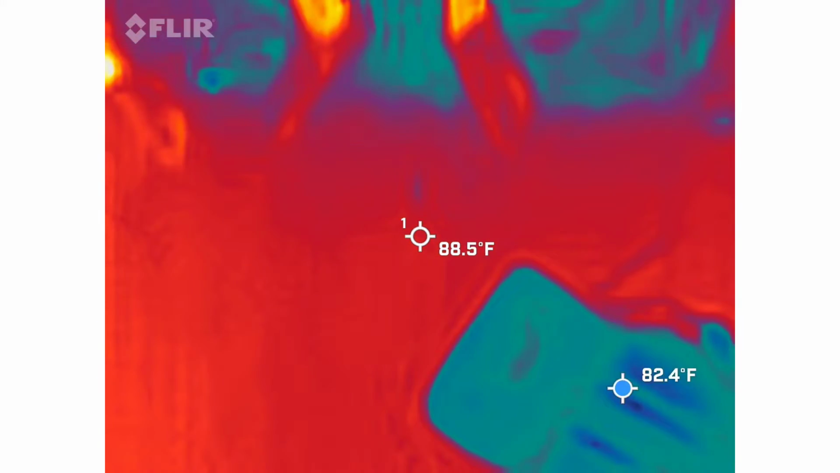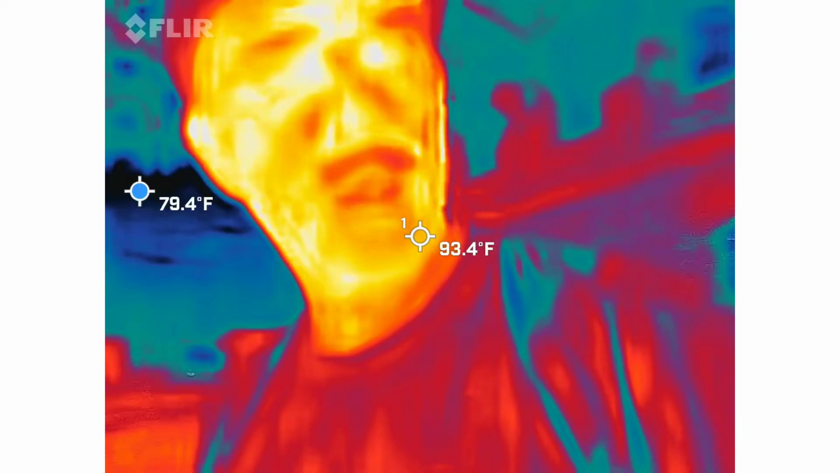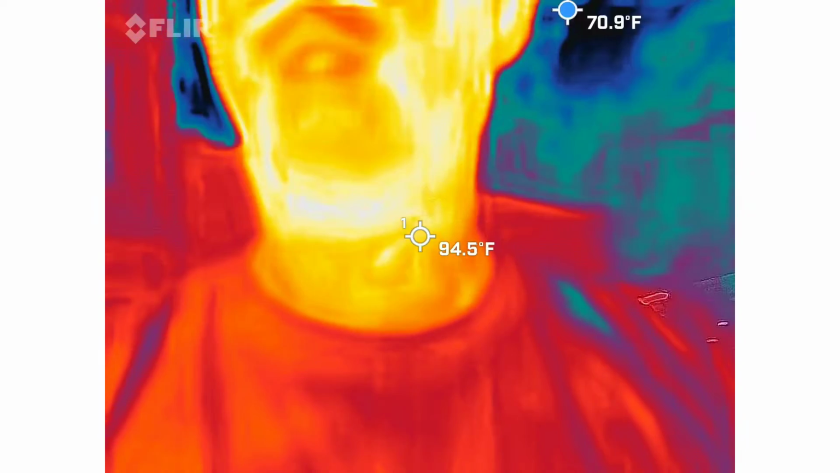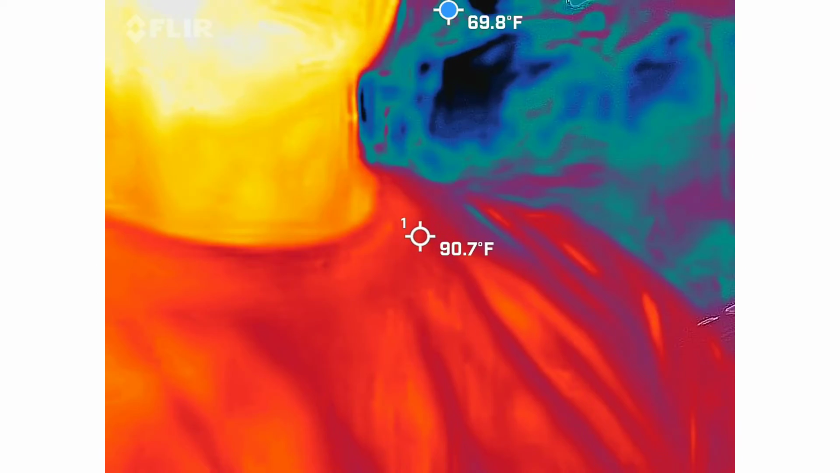For all of them as we move through the night. So first and foremost, we're using thermal imaging tonight. This is a FLIR, like legitimate Pro 1 camera. This is what firemen use to actually help save people. This is the real deal. This is not a phone app.